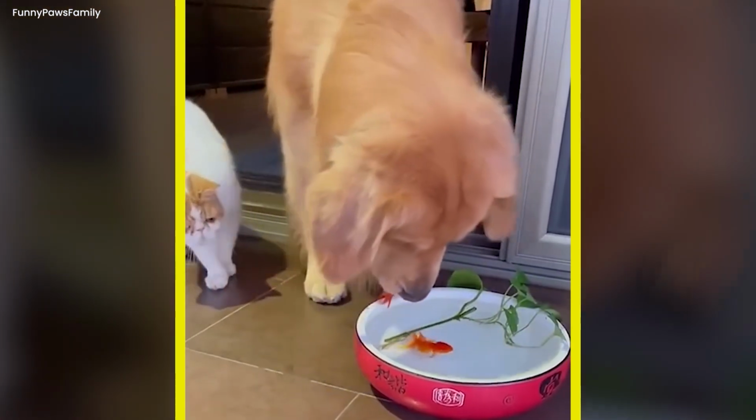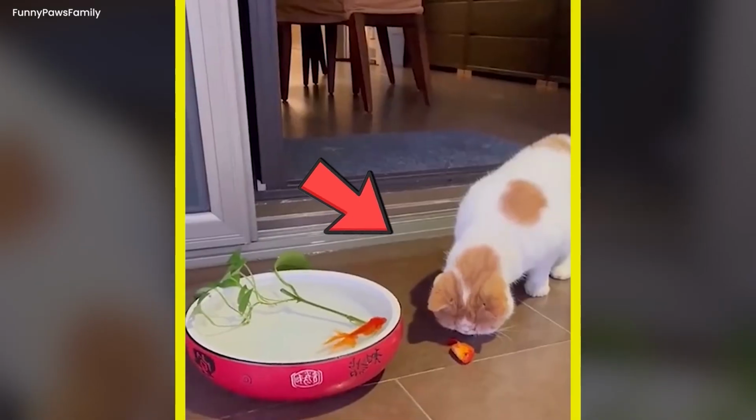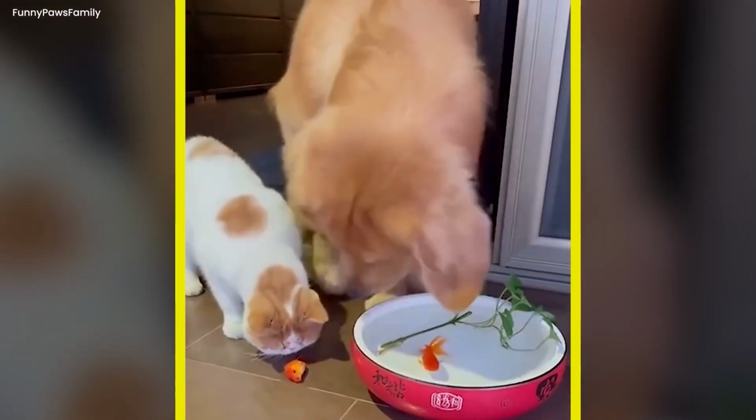This unexpected display of bravery demonstrated the immense empathy that animals may have across species boundaries. This peaceful moment served as a potent reminder of the beauty found in compassion and harmony in a society that is frequently characterized by division.